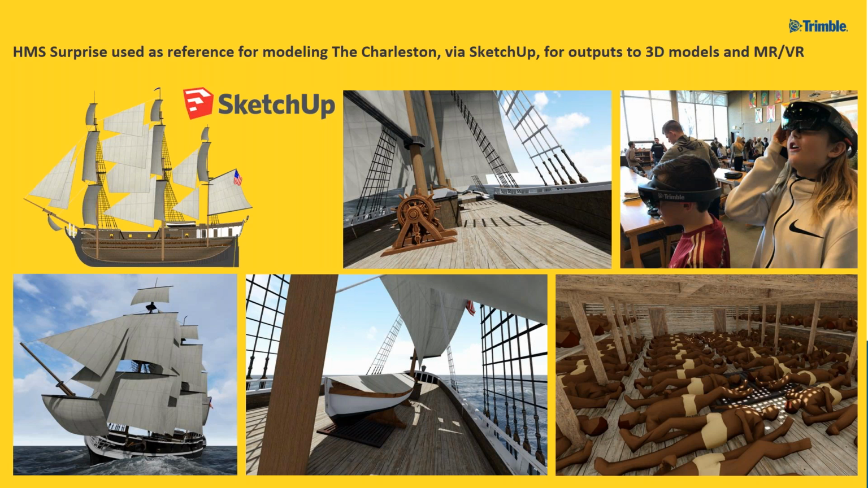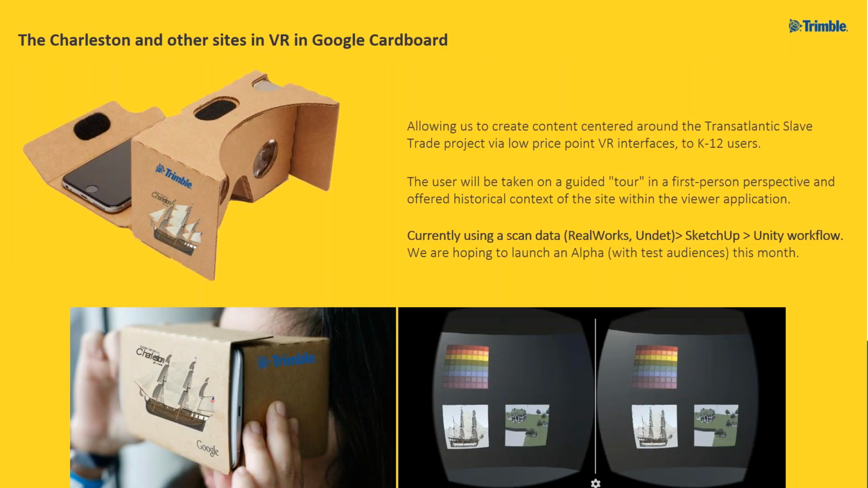So pretty brutal conditions. I talked about Google Cardboard and getting this model in there. This is pretty exciting stuff. This is an experience where the scan data goes from RealWorks to Undet to SketchUp to a Unity workflow. And we're launching an alpha with test audiences this month on this experience.